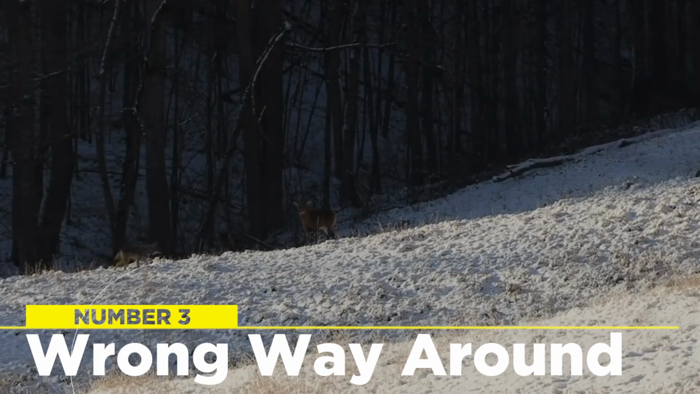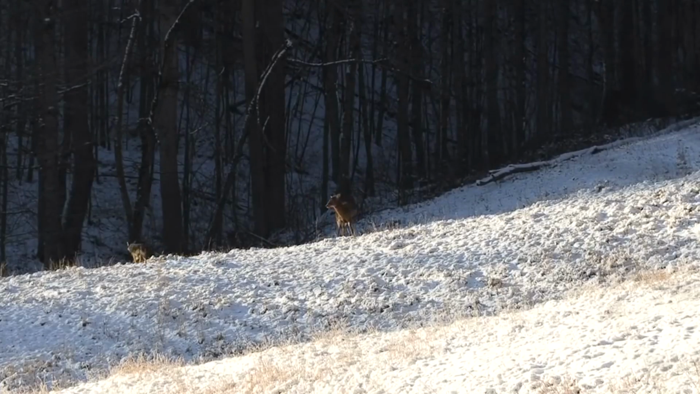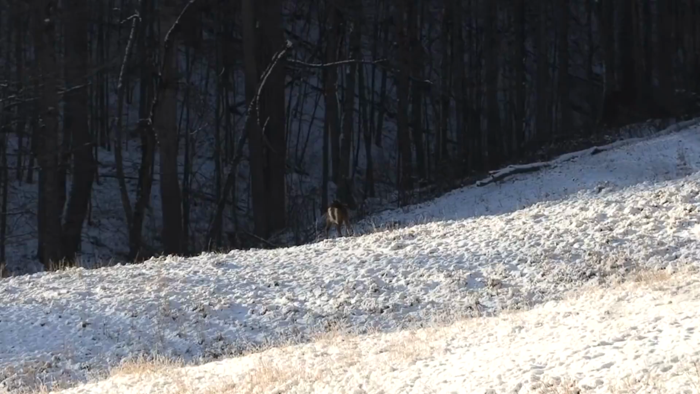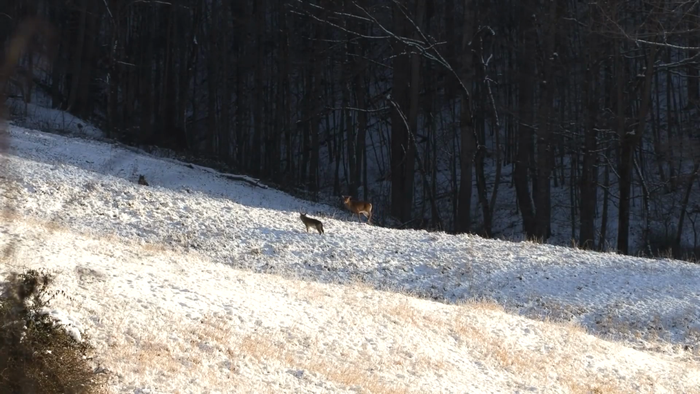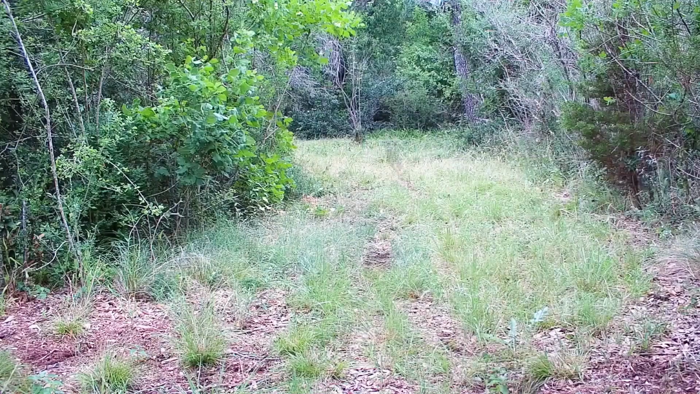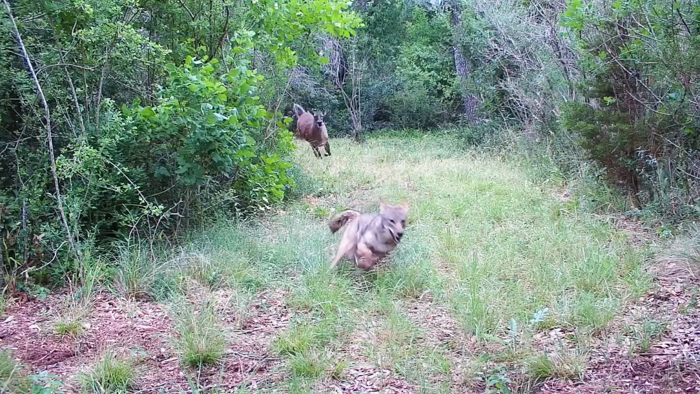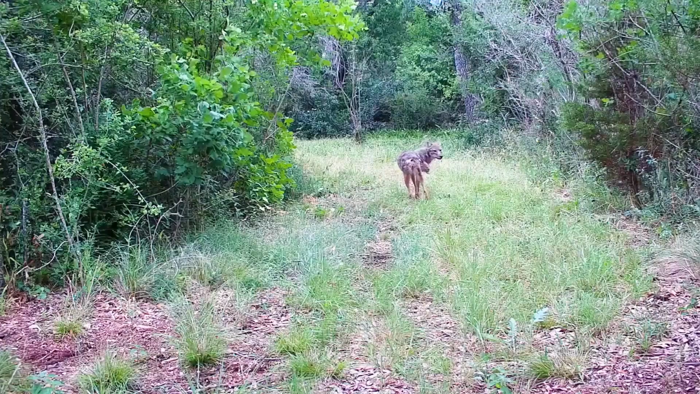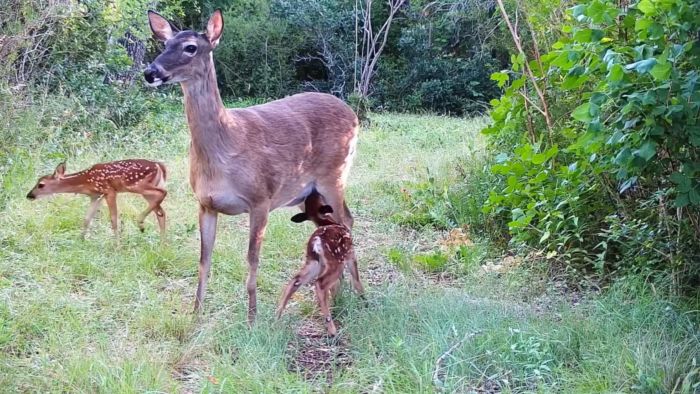Wrong way around. Deer are usually pretty frightened creatures, but these next trail cam clips prove that some deer have now had enough of being intimidated by coyotes, and they have turned the tables on these sneaky predators. These trail cams caught instances where coyotes approached deer in hopes of an easy meal. But they got the shock of their life when the deer went full attack mode and instead took to chasing them down. This strange behavior is not something we see very often, but it proves that you can't take a single thing for granted in the animal kingdom.